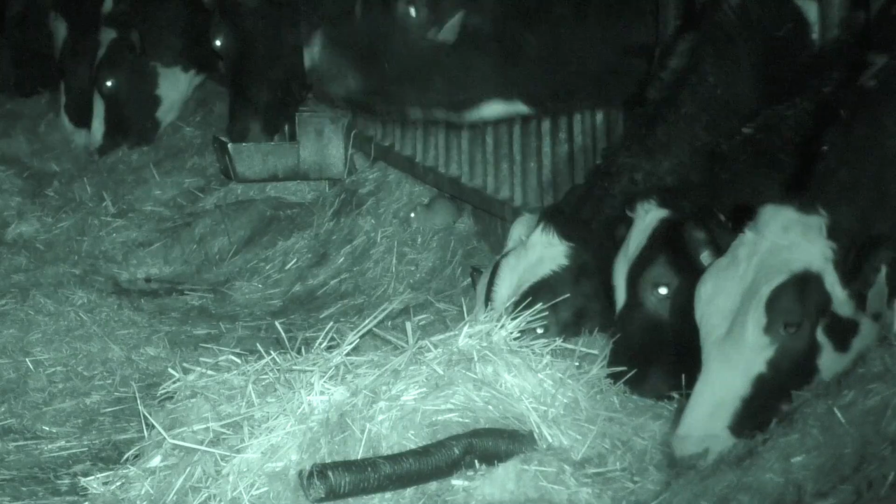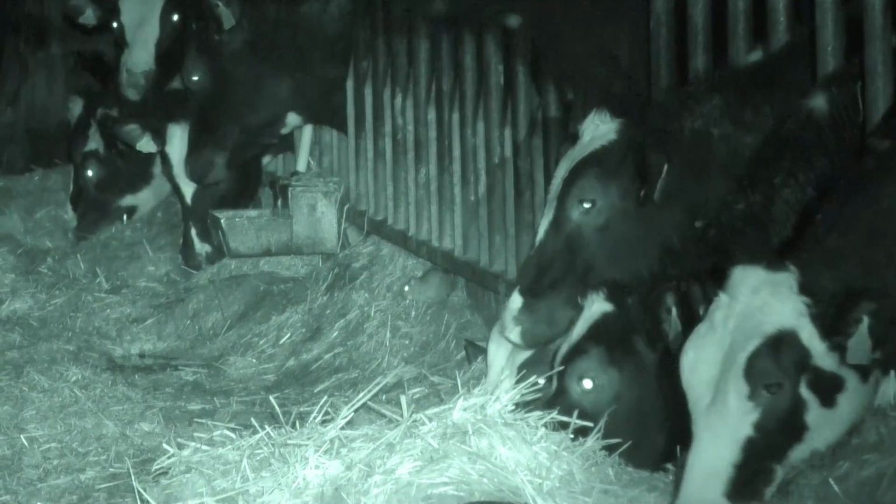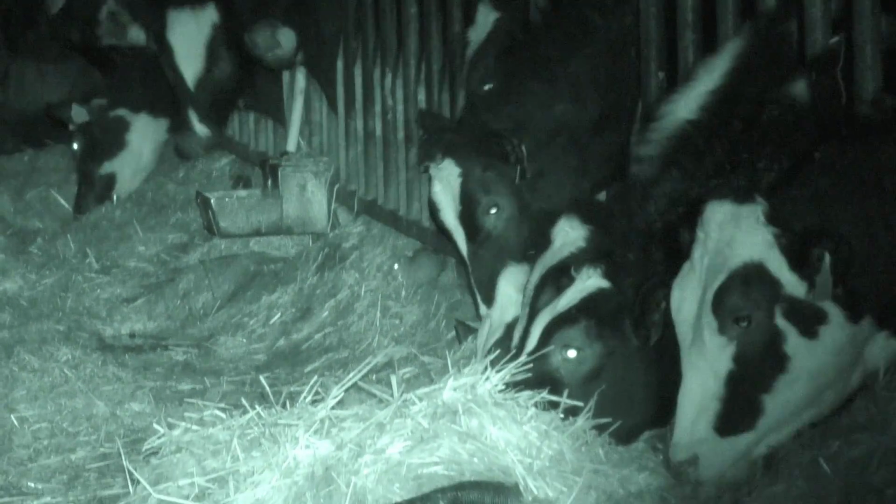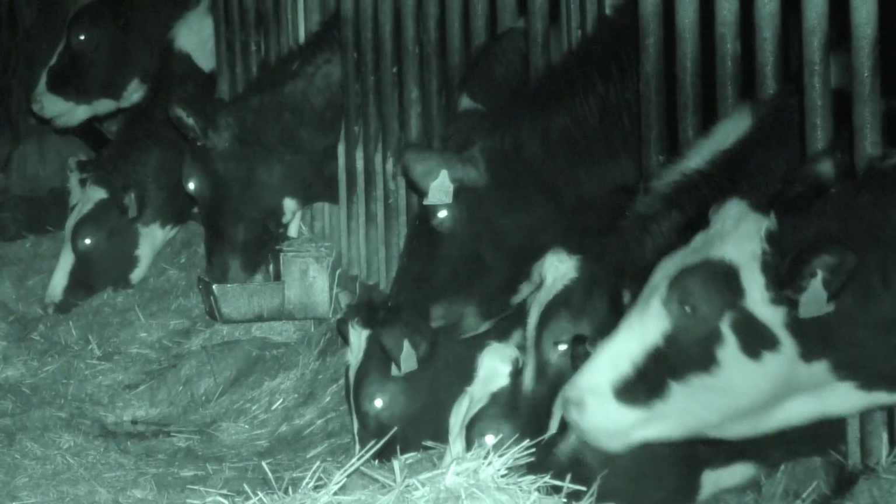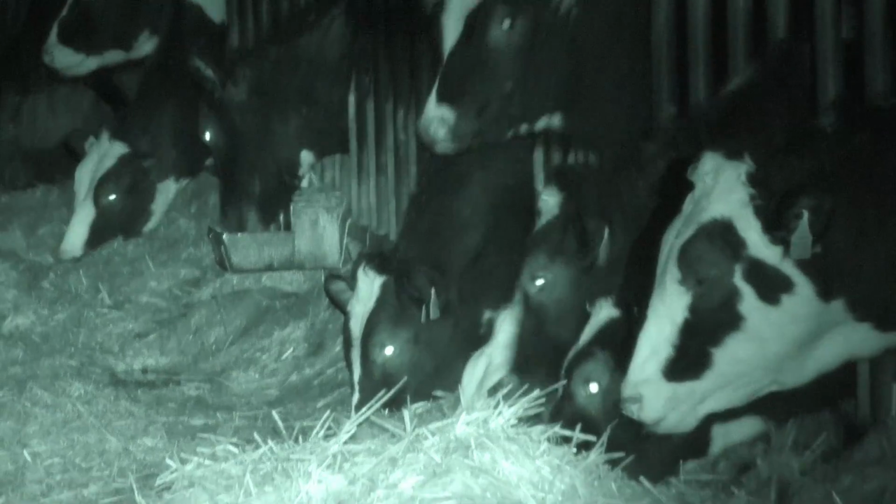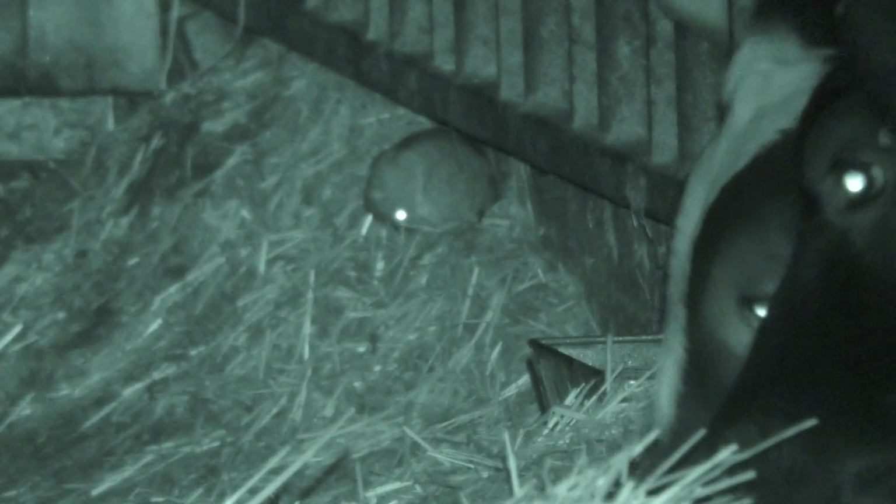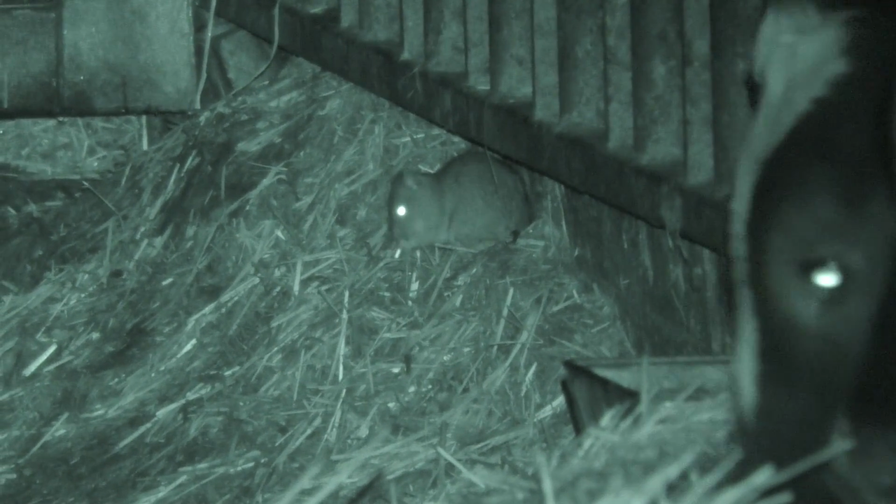One. What's it doing? A good old scratch. Well, have a good scratch. While you're right, get your head out of the way so we can shoot that rat. Oh my god. It's just a mountain of cows. Well, he's safe for now anyway.